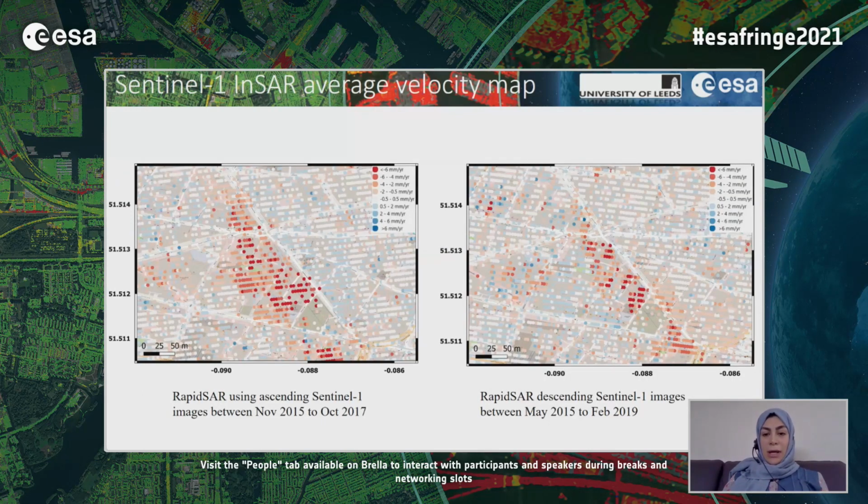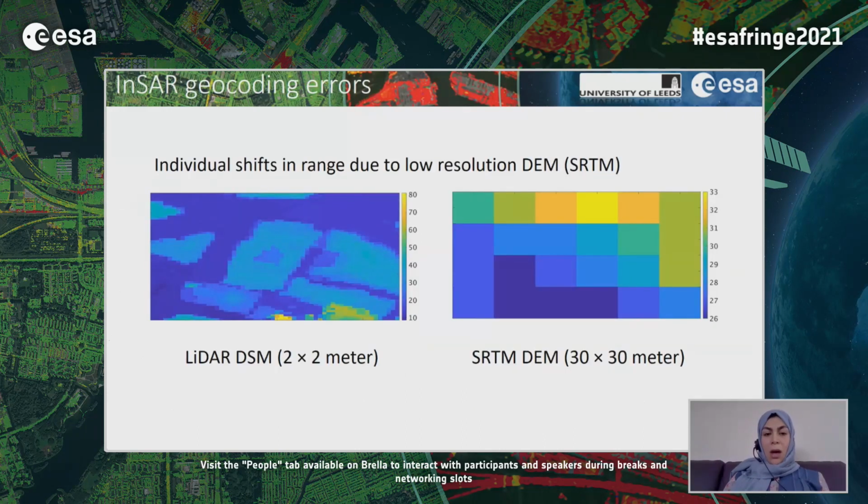Here you can see the estimated velocity map over Bank using SatSense, with both ascending and descending datasets. Before comparison of InSAR with 3D prisms data, we solved the geocoding issue of the InSAR products.